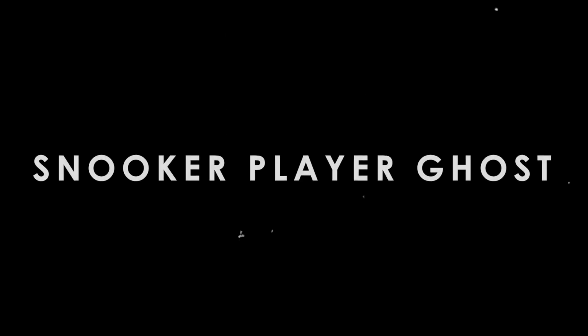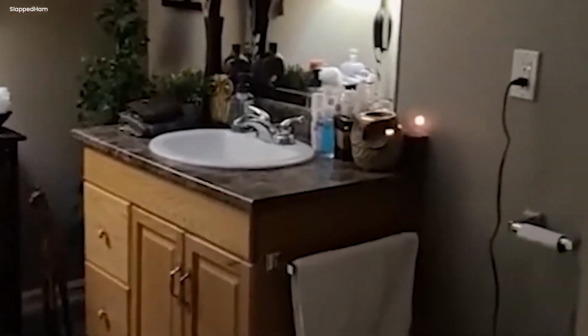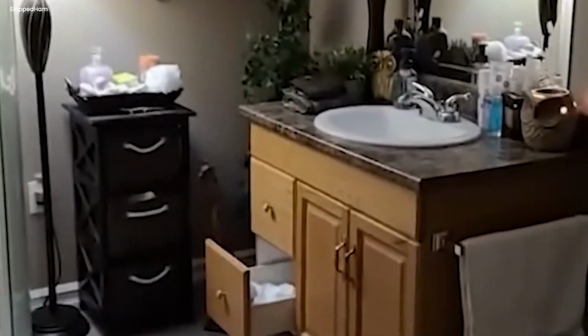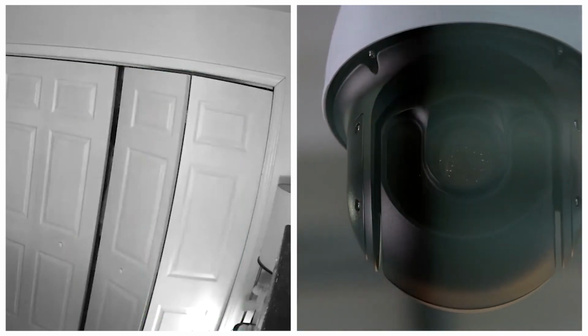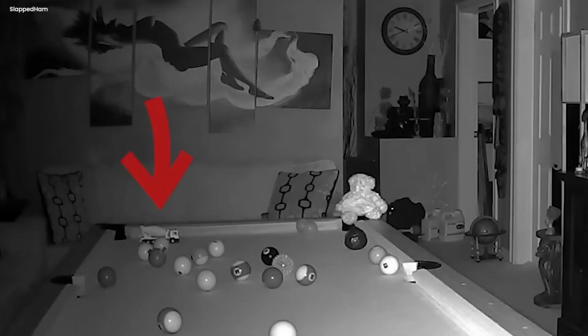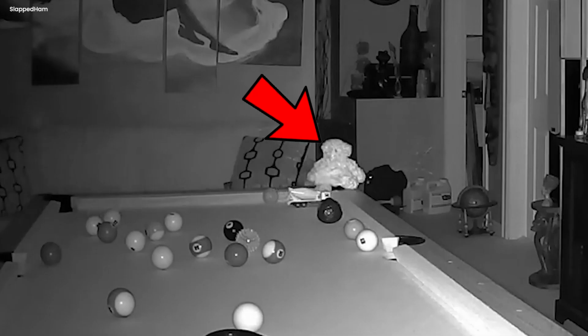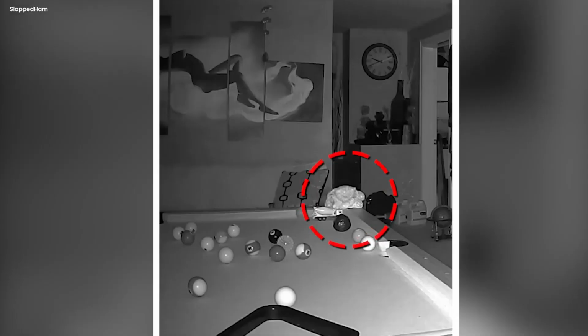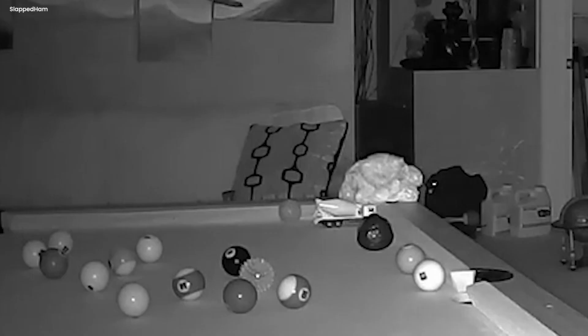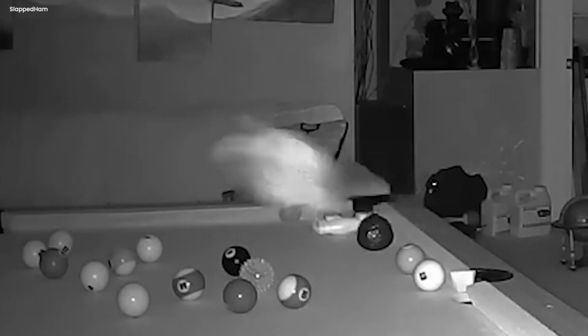Snooker player ghost. A very creepy footage shows some paranormal activities happening in a house. The footage was recorded by the security camera placed in the house. First, a small toy truck placed on the snooker table begins to move on its own. Then the stuffed toy bear placed on one corner moves, and suddenly someone picks it up and throws it at the camera, but the someone cannot be seen.